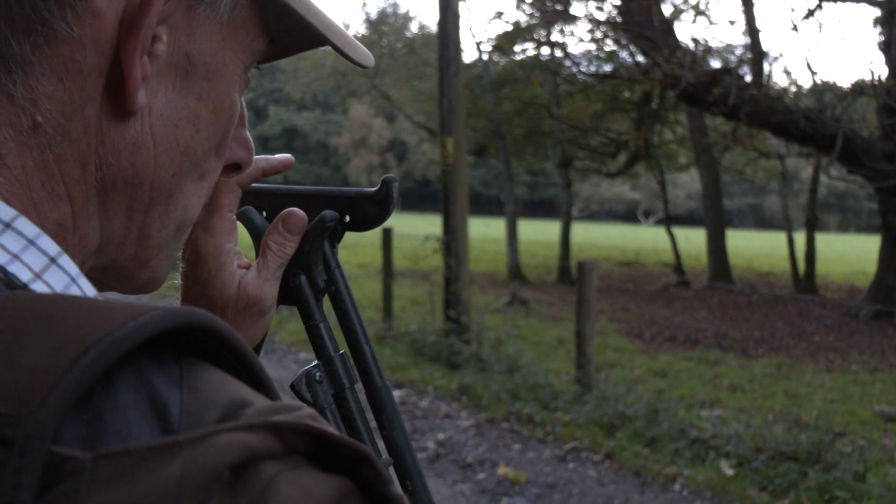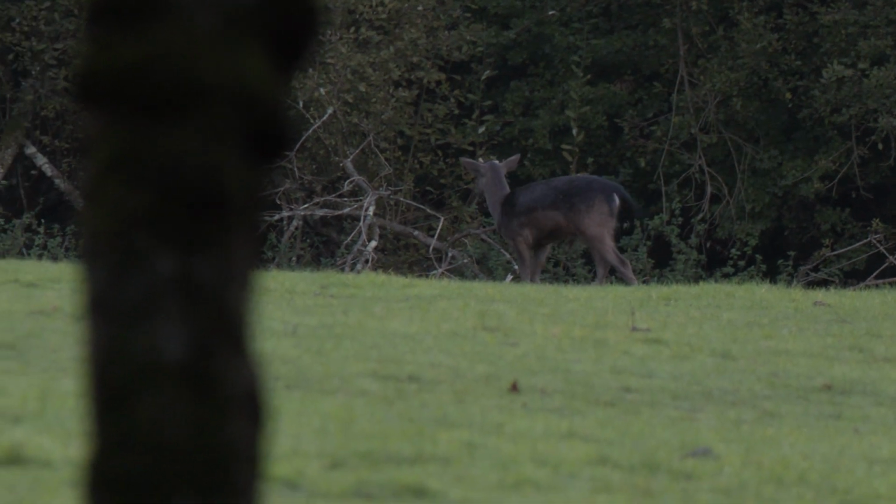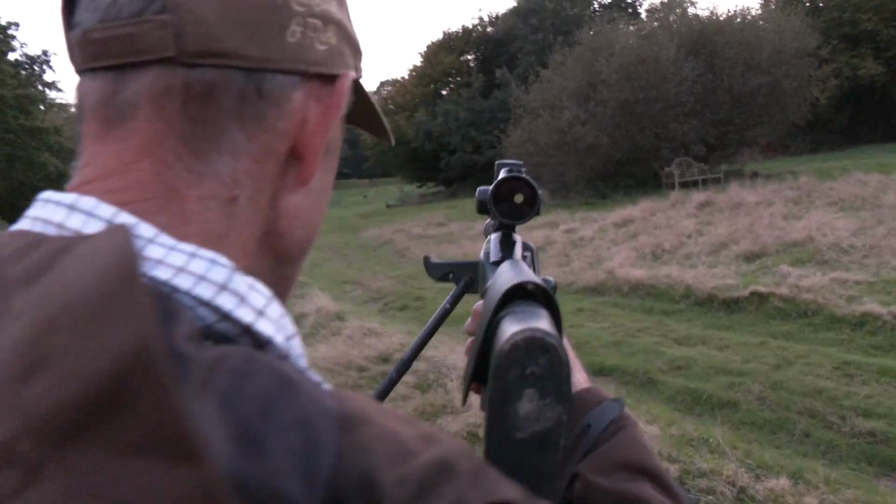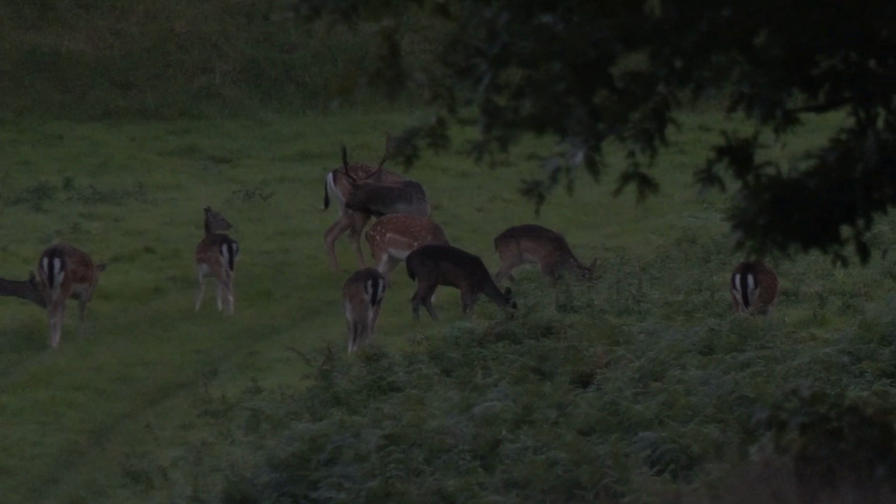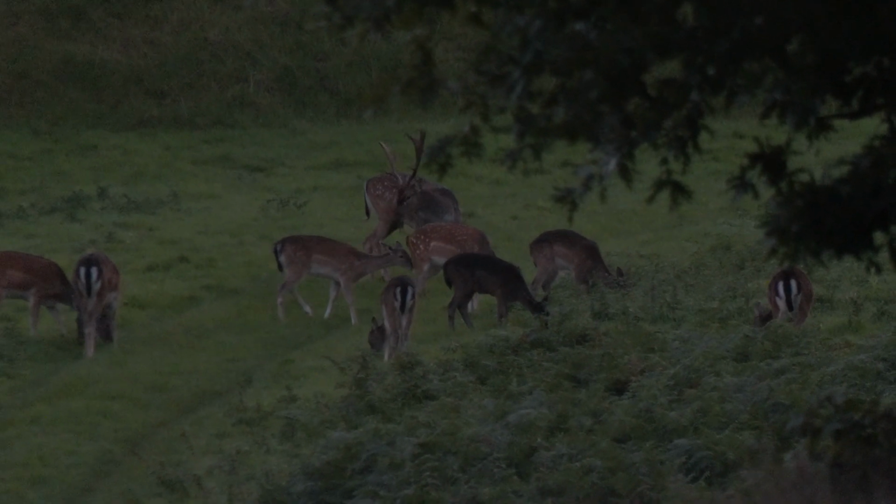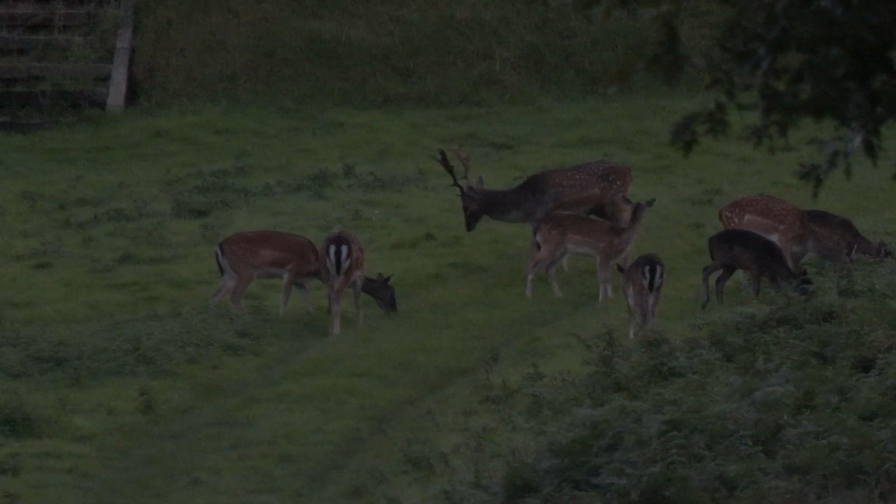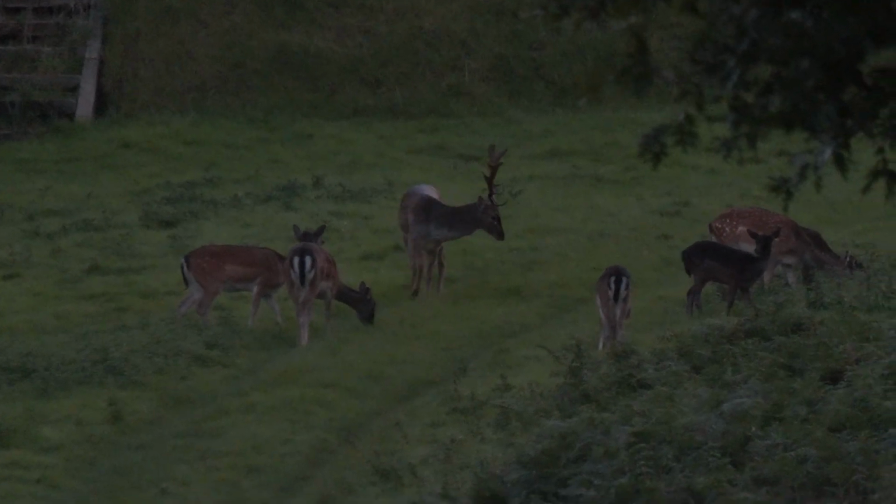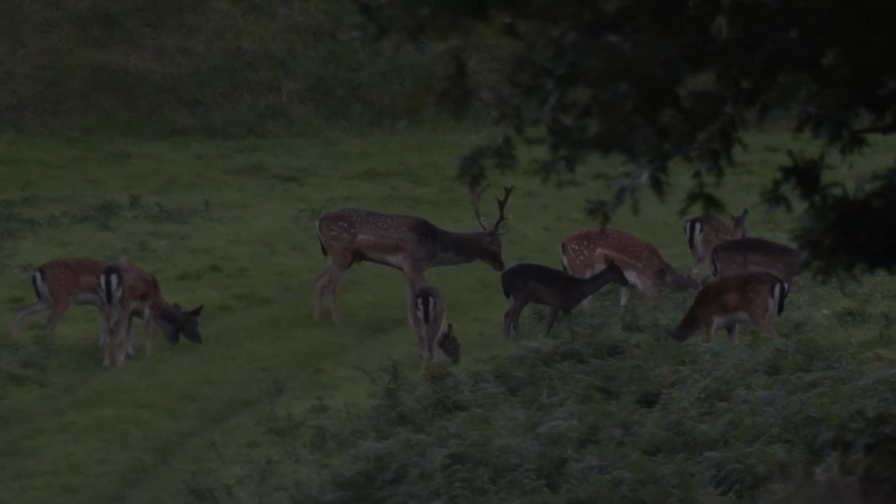Eventually, the deer come out to play. There's a nice black buck, but we can't get round on him. With the light fading fast, more emerge, and it's clear the rut is starting, with a big buck surrounded by does. Tim decides not to pull the trigger. The rut's about to start, and the buck's just rounding their females up, aren't they? I don't really want to shoot that one.